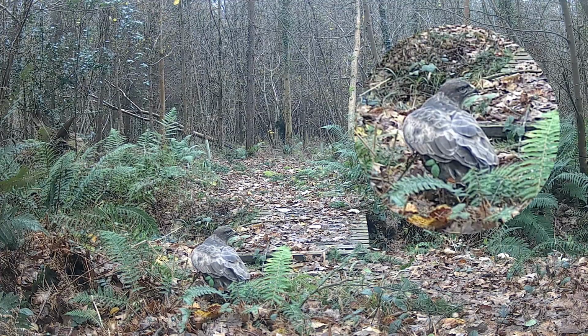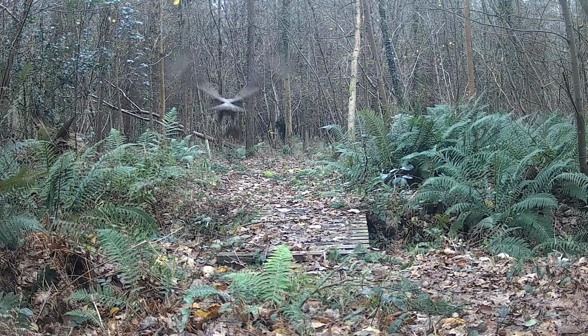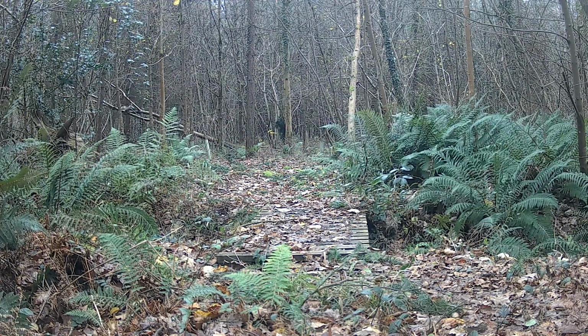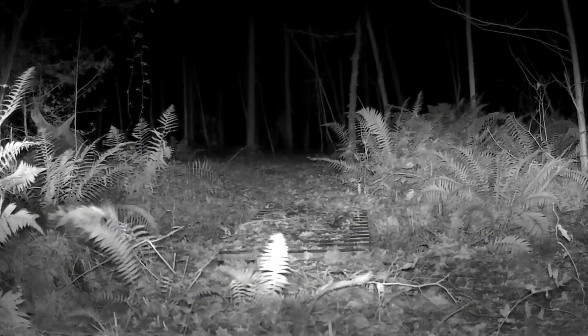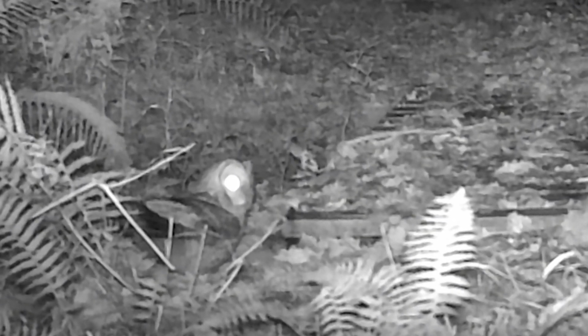And look at this beautiful bird. That's a buzzard. And if you look closely, pretty sure he's caught something. He flies off to a nearby branch, presumably to eat whatever he's caught. I hope it's not that mouse. And now we've got an owl. I haven't actually caught a successful owl hunt. Look at him, isn't he beautiful?